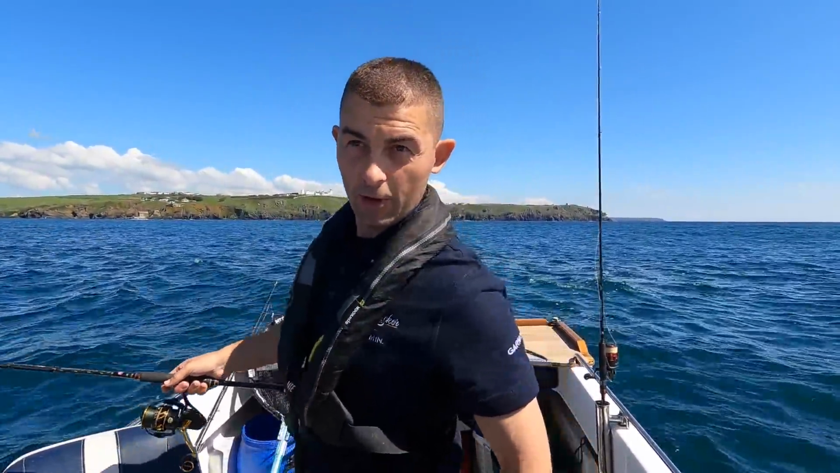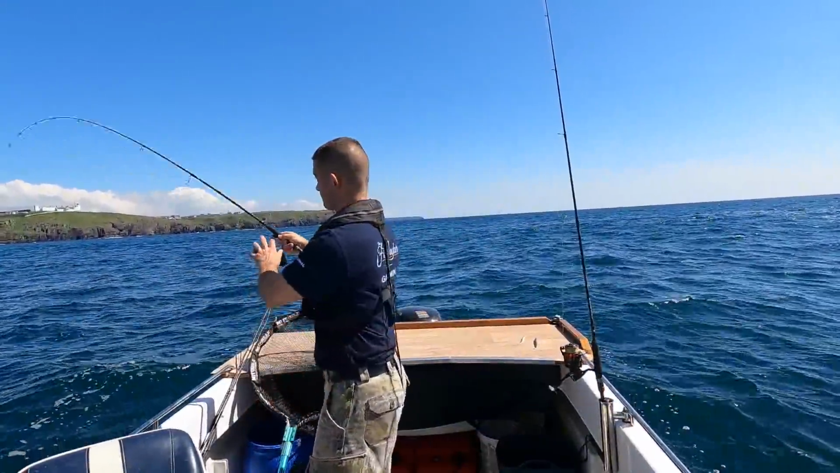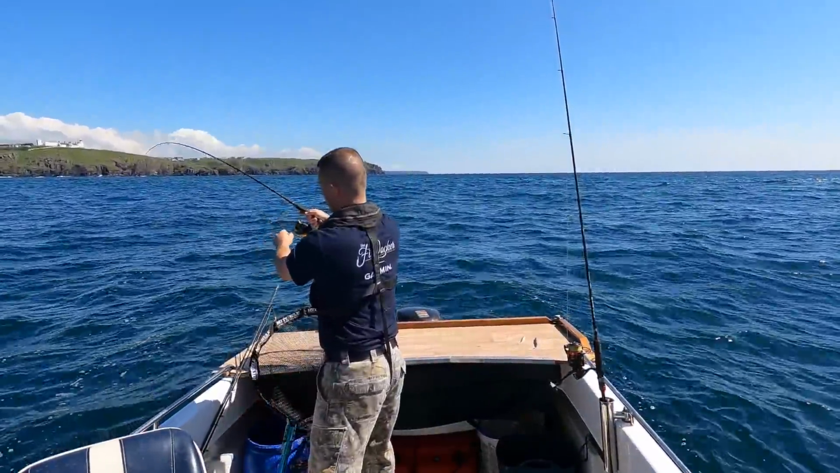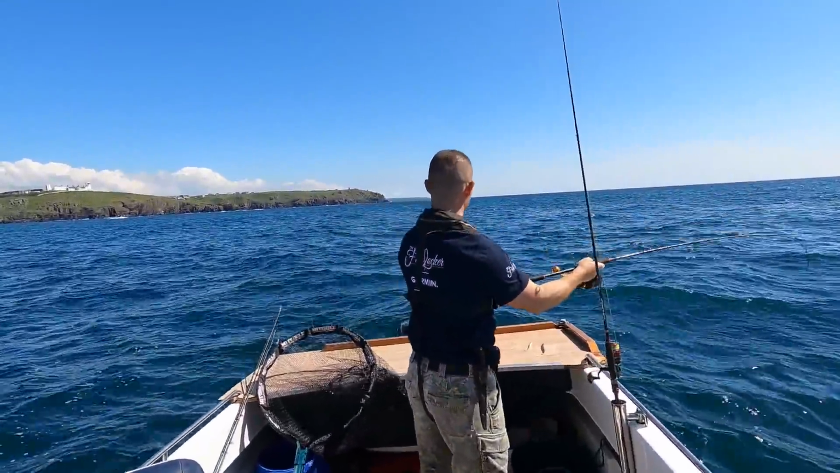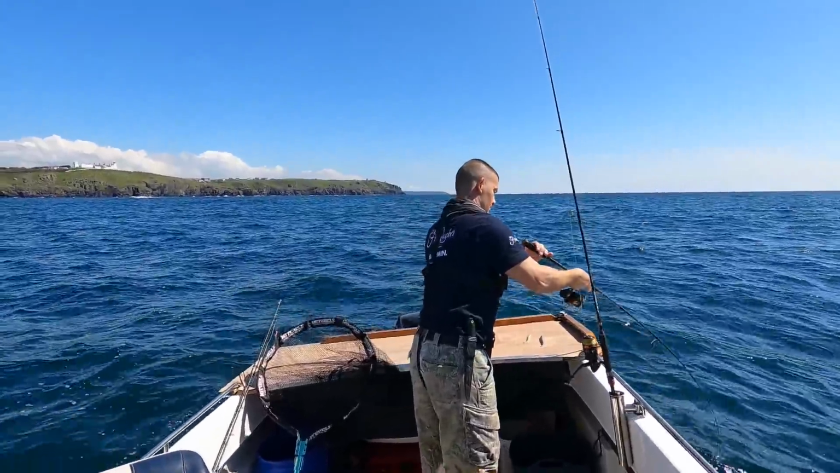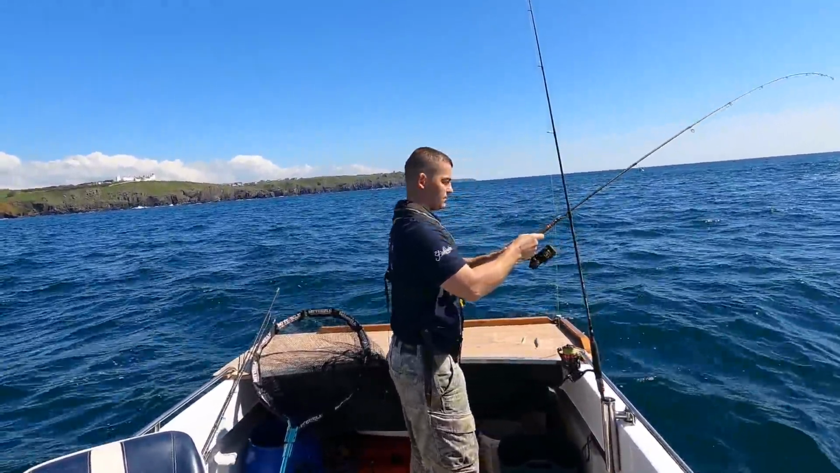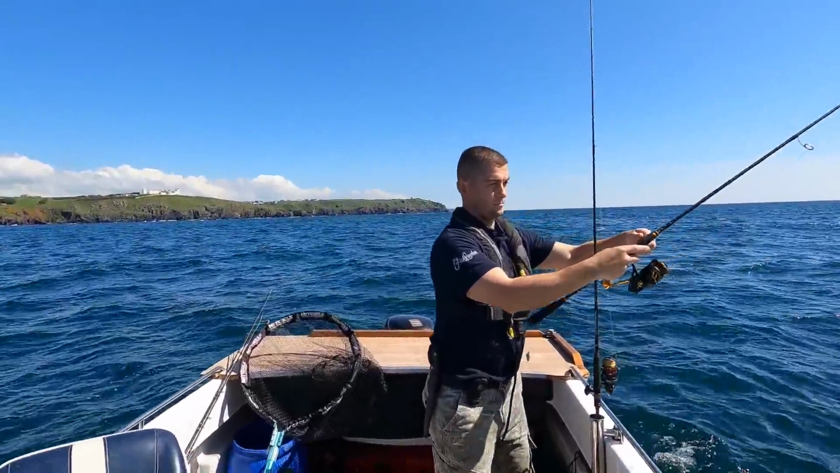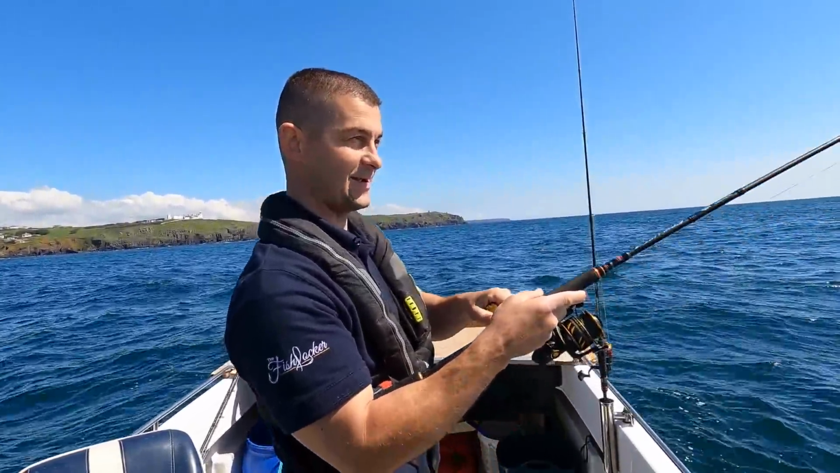Back in a little bit deeper water now, I'll put the live bait back out. Got you. Got you. That one had been twanging and banging at that for like 10 seconds.